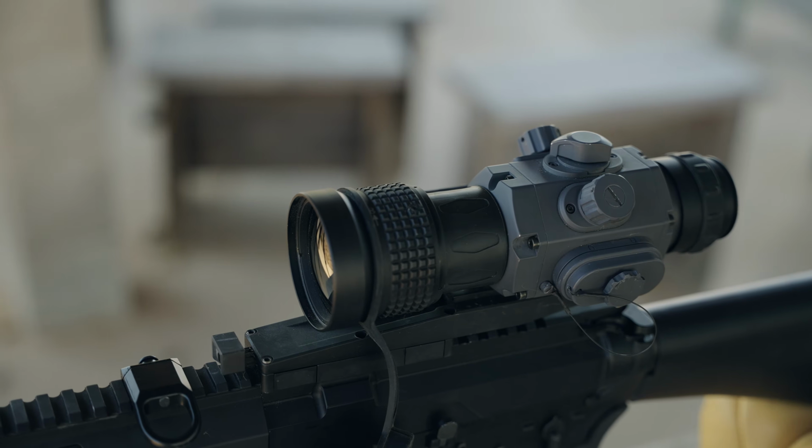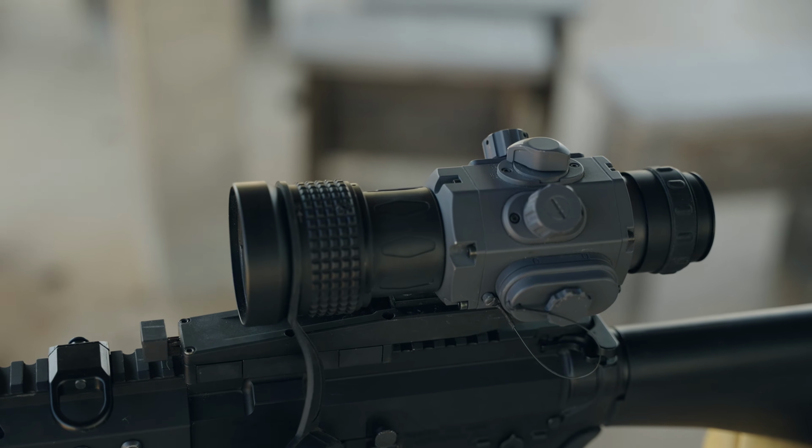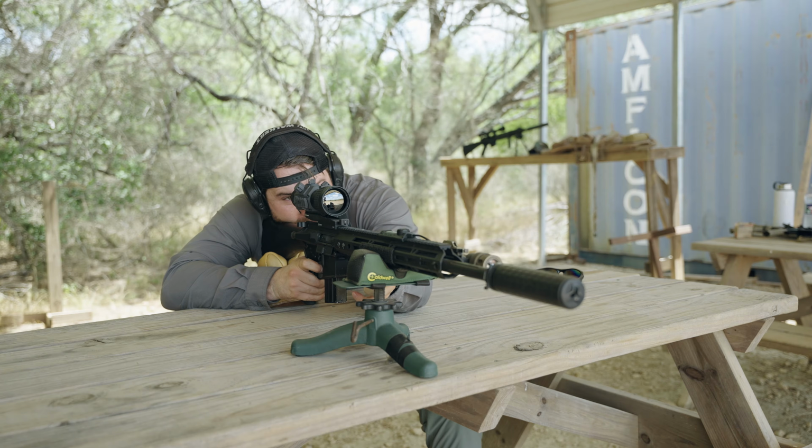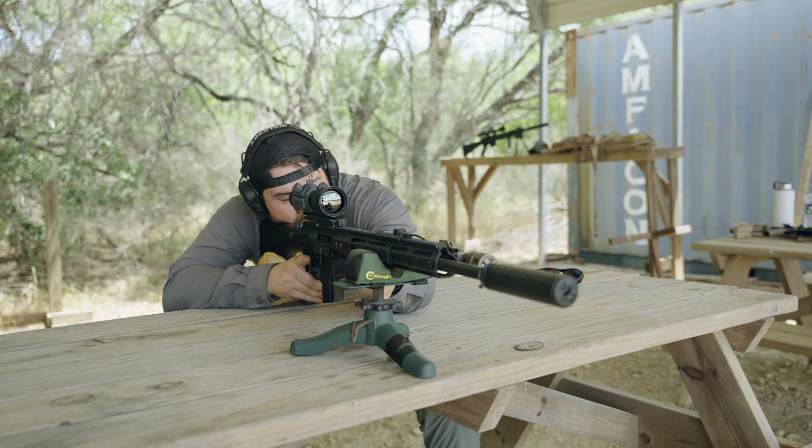So I will briefly cover what comes right out of the box with the Contractor 640. I'll give you a walk around of both the controls on the outside. We'll go through the menu system, all that. Lots of sample footage, and I'll get into my thoughts and impressions after using this now for a little over 3 months and several hundred rounds being sent downrange through this optic.